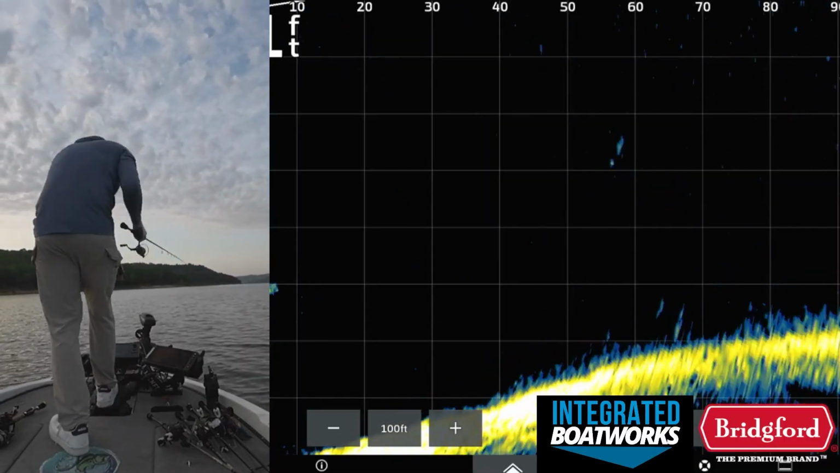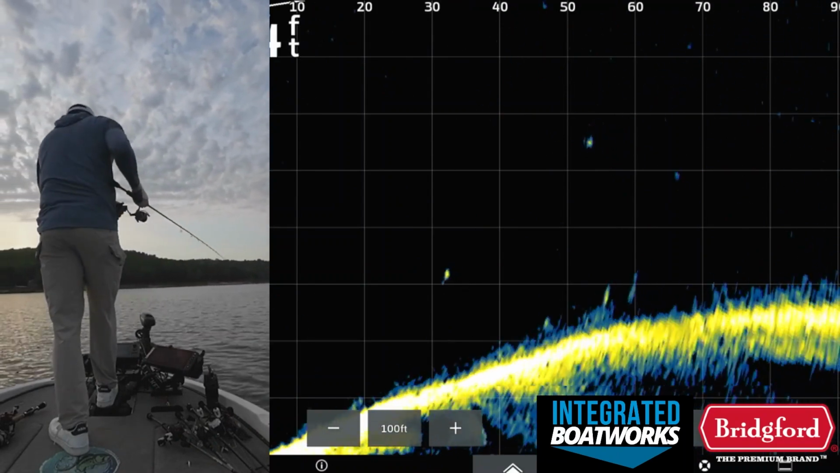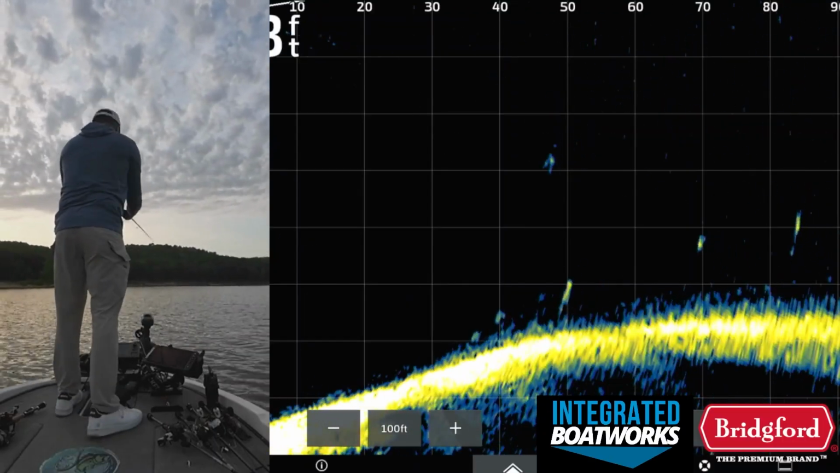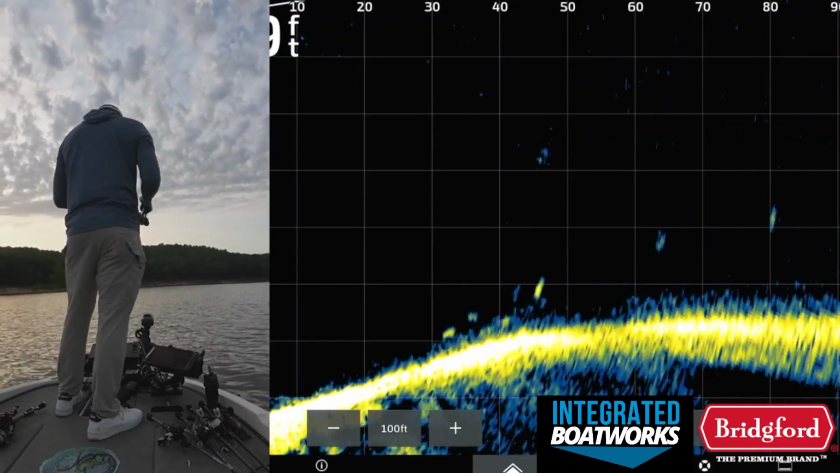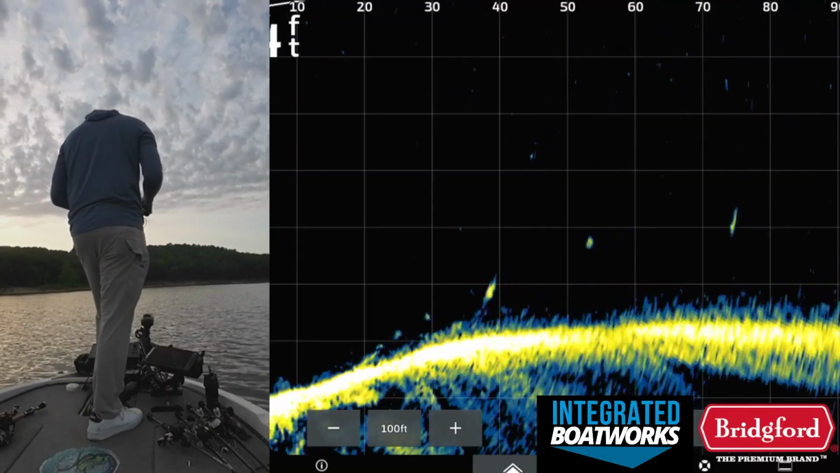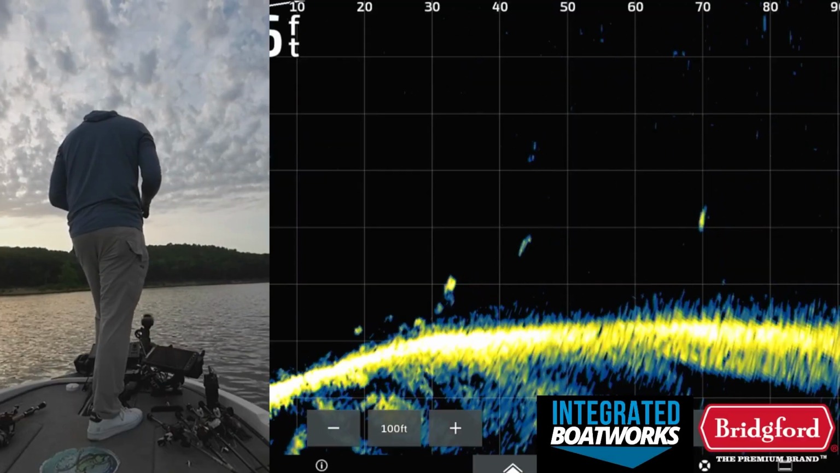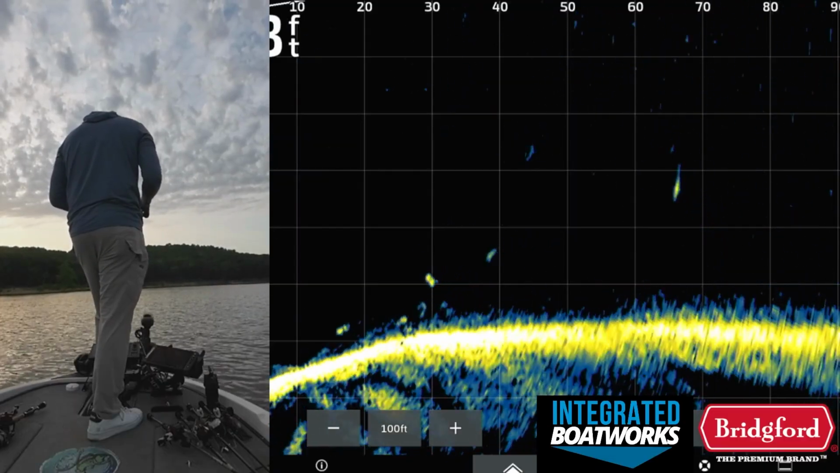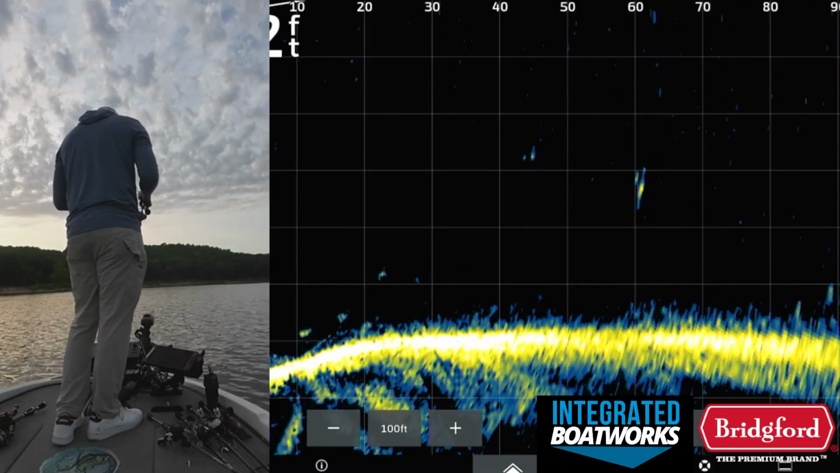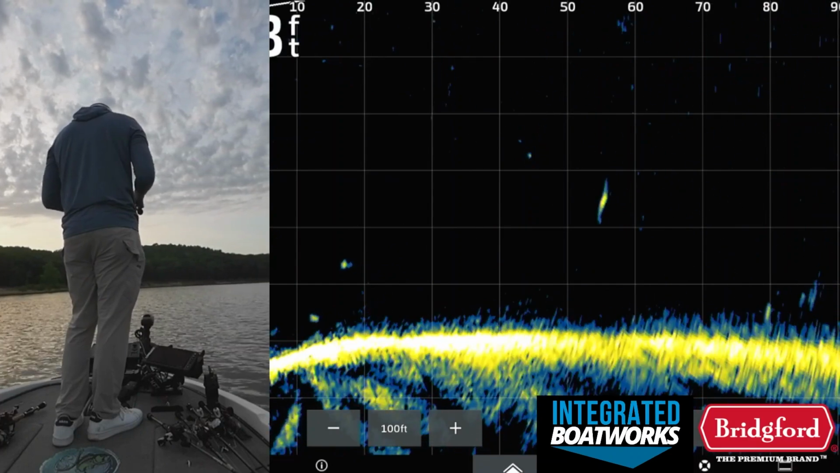Okay, let's make one more cast up. There's one more little deal right up here where we saw the school. I'm gonna fire up here on these guys up here. The hover, there's a couple of fish you can see right there. See if we can get any of these fish to get interested. That one's coming up for it. So you can eat it. Nope. He's just literally nosed up on it.